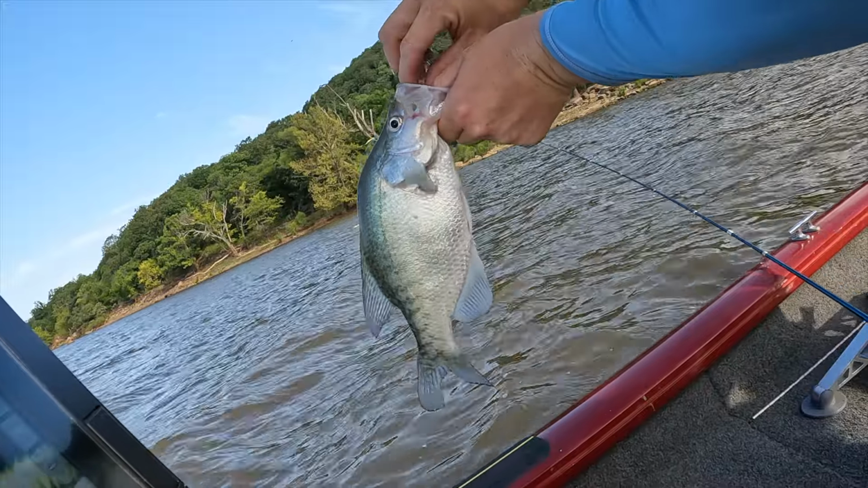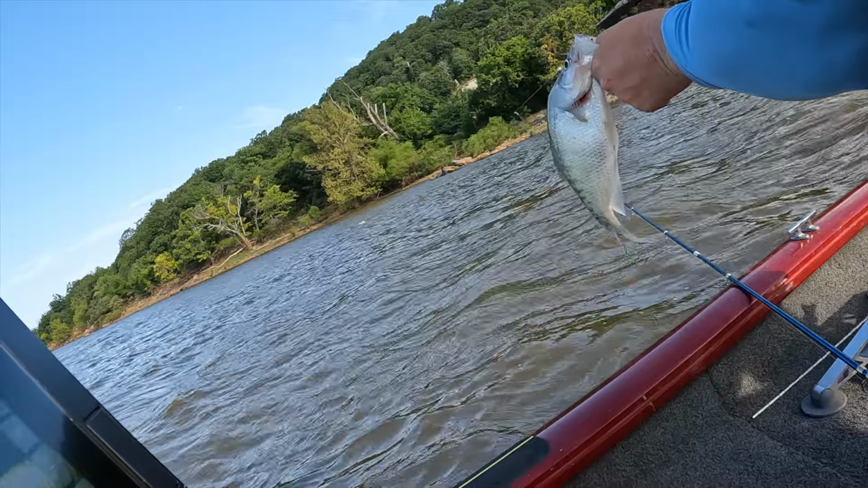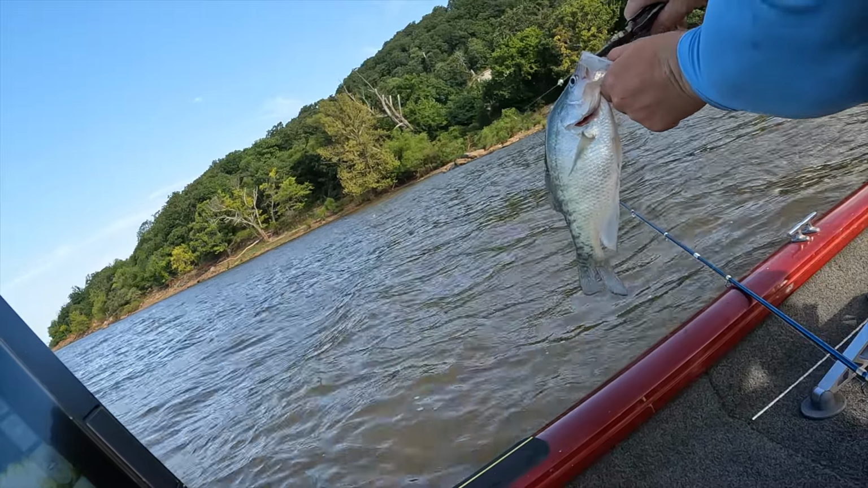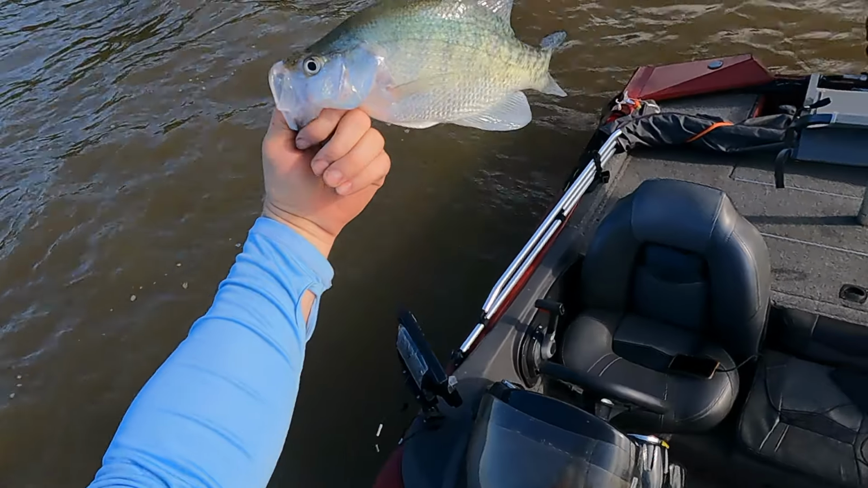Here we go. Look at that sucker. Oh man, feels good to finally catch one. It's been like 30 minutes since I caught one. Oh, heck yeah. Really nice one. I wish I had about 20 of them.